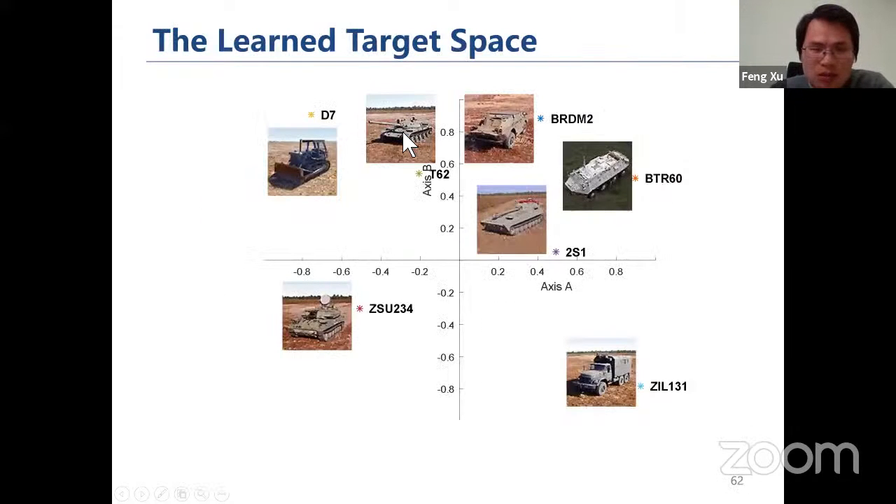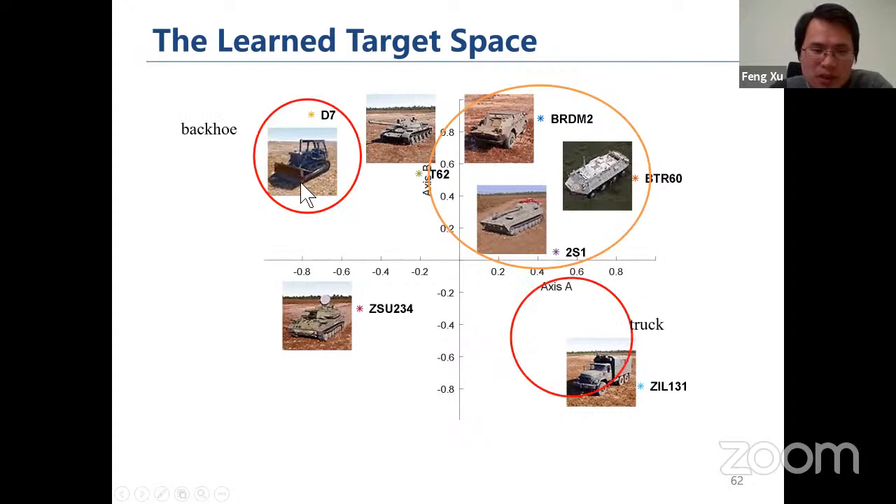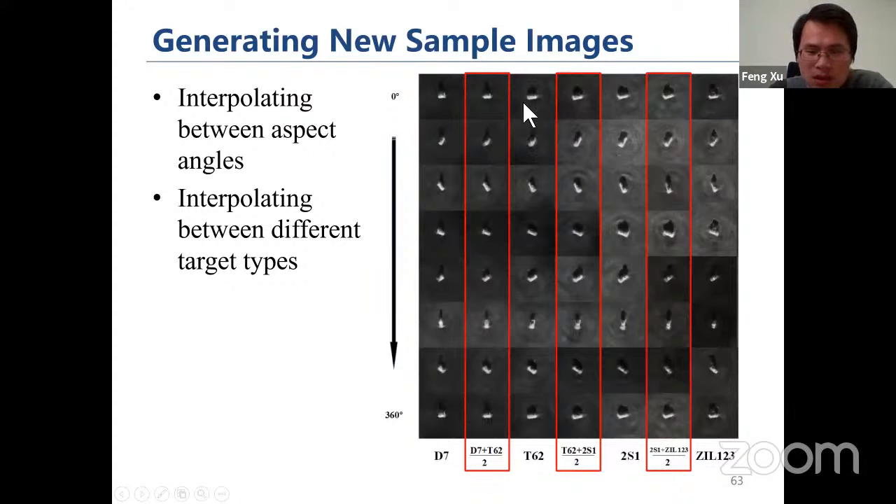We construct a target space, and we can see that similar targets are located in similar areas. These are the images generated by this network.